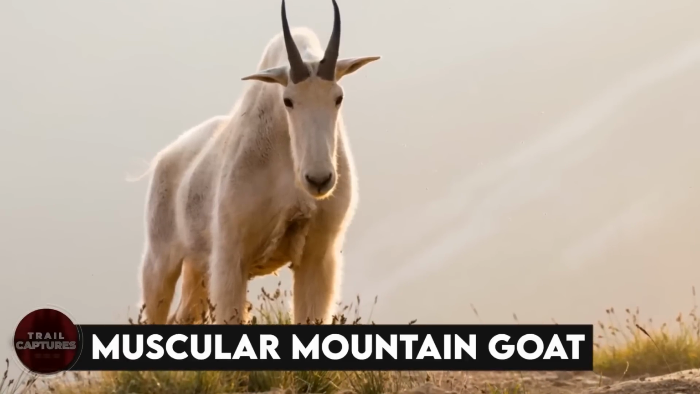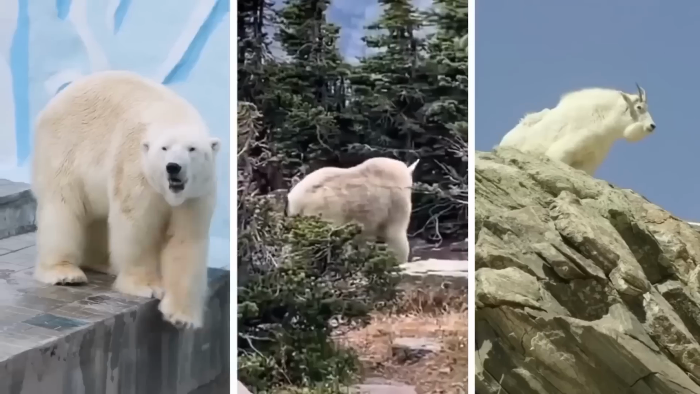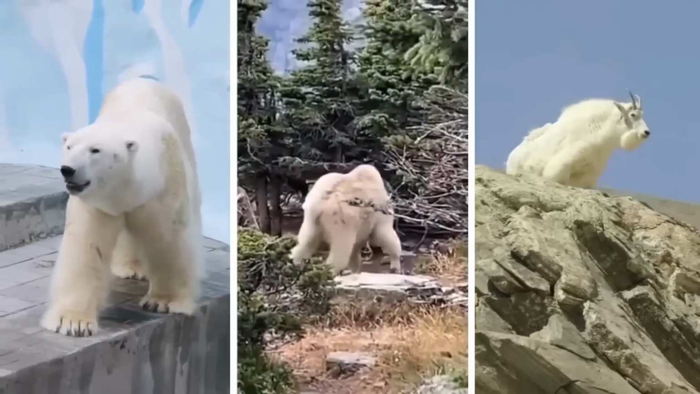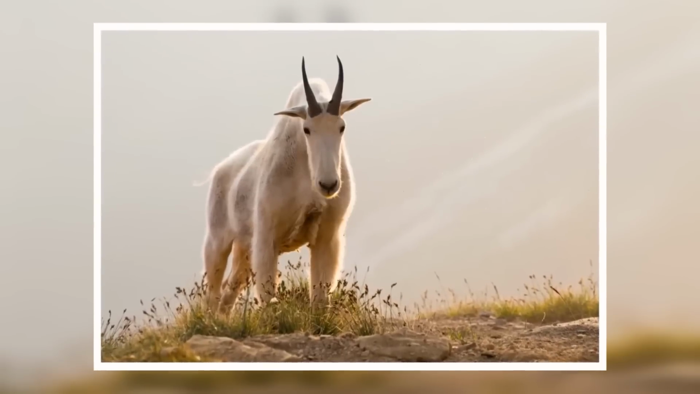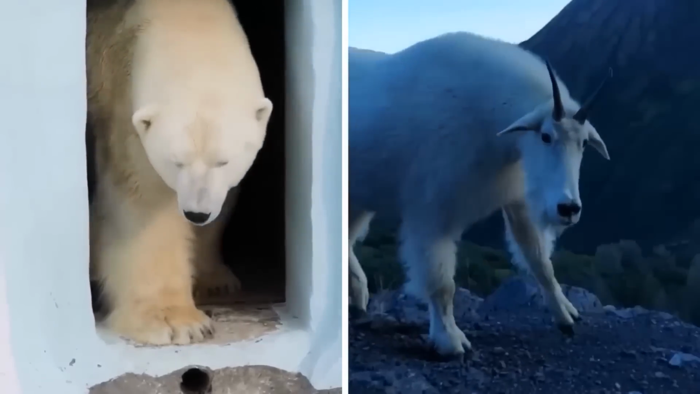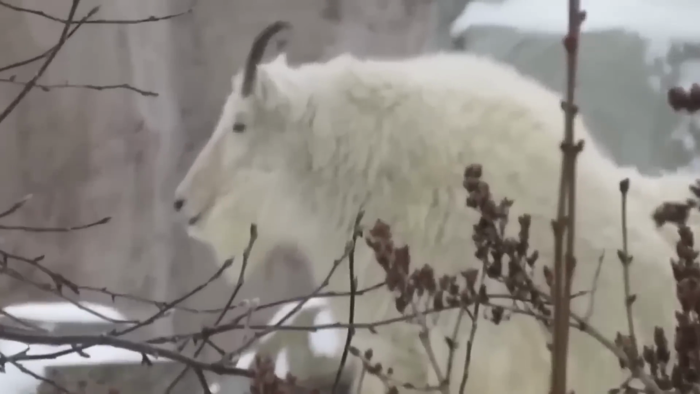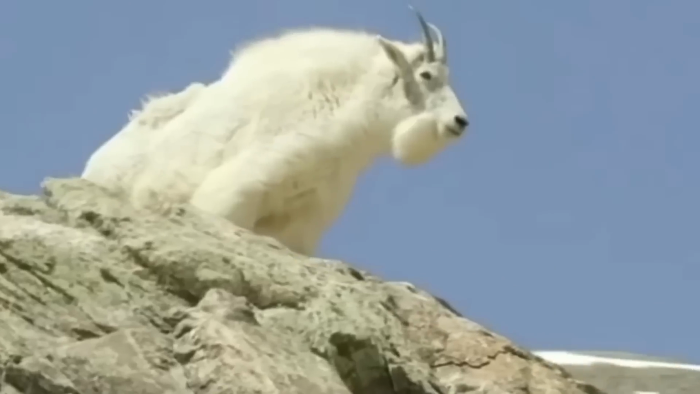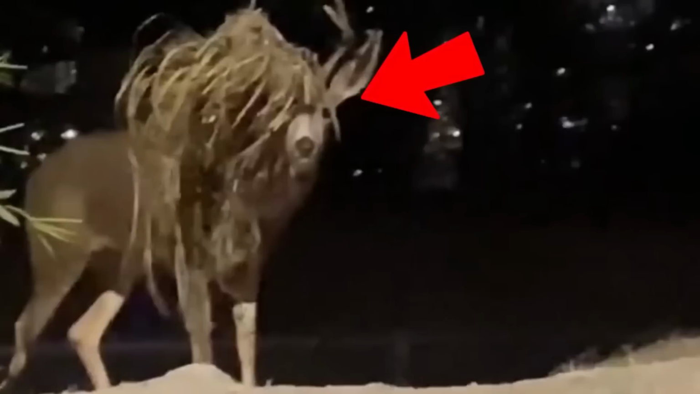Muscular mountain goat. You can definitely not miss this one. Have you seen an animal like a bear from the back and goat from the front? Well, if not, then take a look at this muscular mountain goat. It's like a polar bear because of its bear-like shape and white color, but it has the face of a goat grazing in the wildlife. This contrast between a bear and a goat shows the wonders of nature.